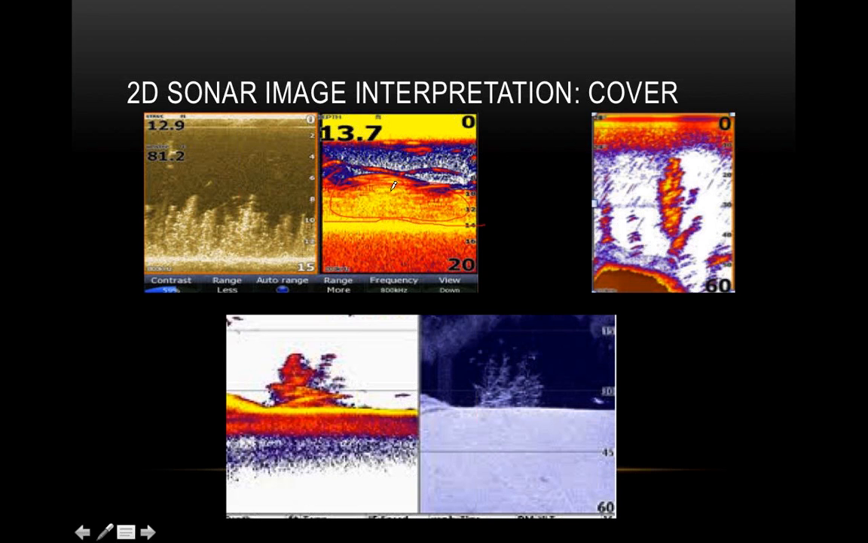But yeah, you can see how it kind of just is distorted. It's not really a solid image like this down here. This is a brush pile directly below it. It looks like kind of fish stacked on top of each other, and that's not what it is. There's probably some fish stacked in there. You can see on the down scan there's some fish.